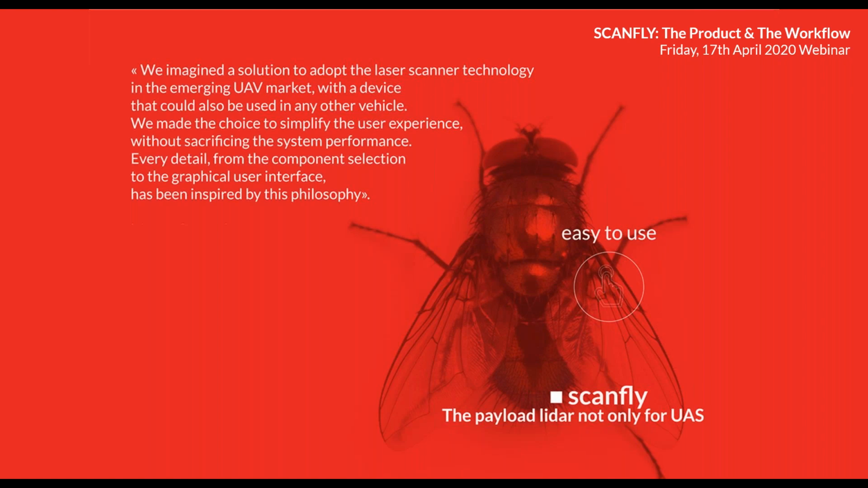The keyword is easy to use, and we imagined a solution to adopt the laser scanner technology to the emerging market of UAV. But you can also use it on other vehicles. We want to simplify the user experience without sacrificing the system performance. Every detail is designed and inspired by this philosophy: ease of use.